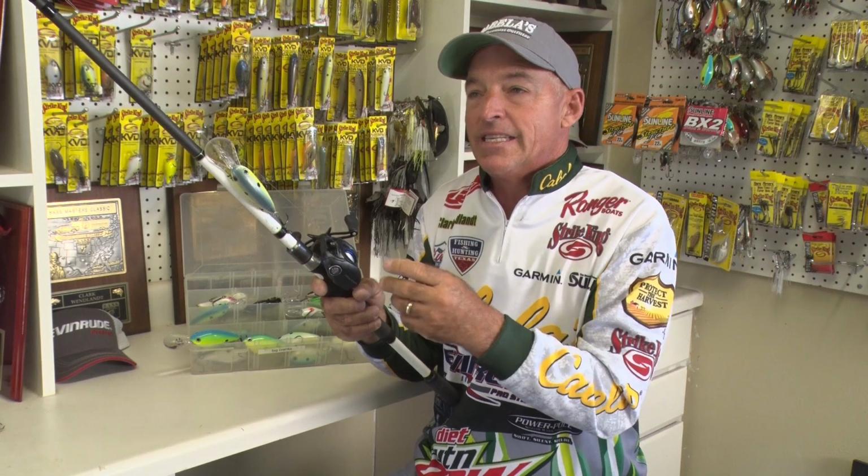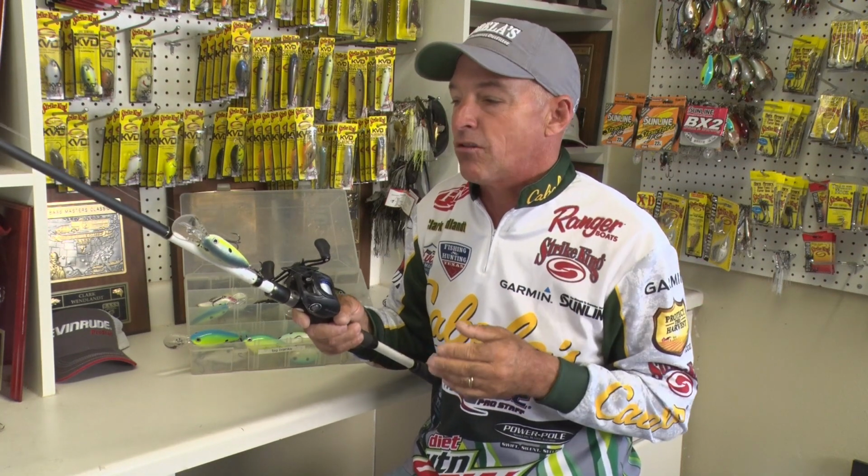This was 12-pound test. The good thing about fluorocarbon, and the reason you use it when you're cranking, is it cuts through the water really well. It gets down deep really well. It doesn't hold your bait up at all. It's a dense line, and it's made to sink through the water.